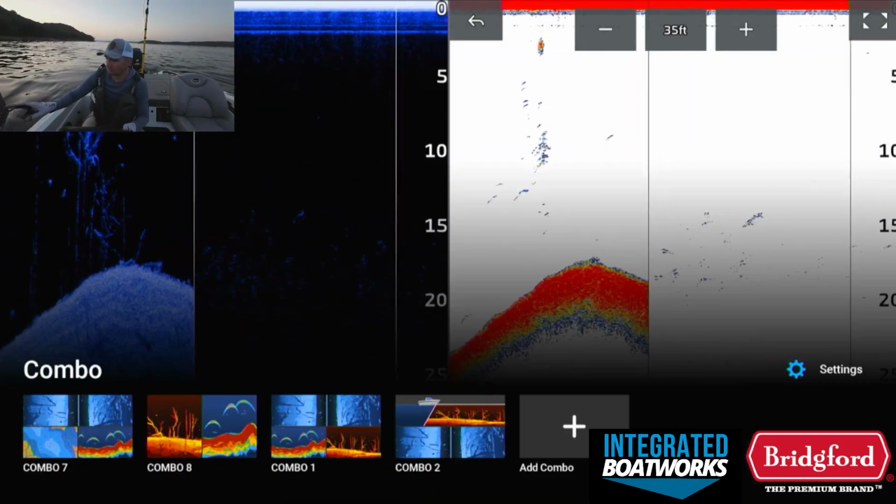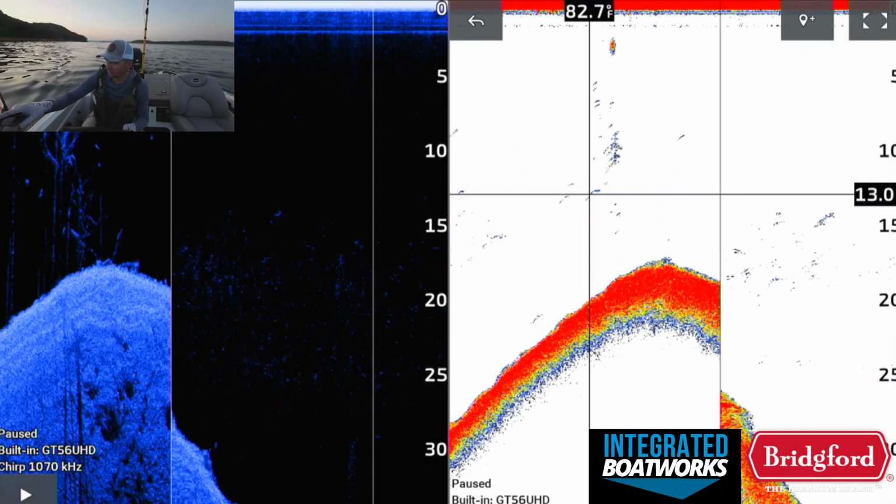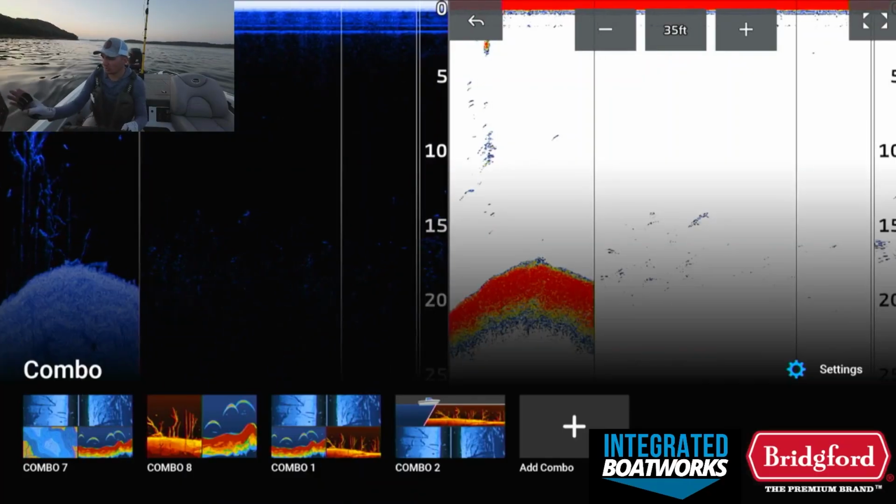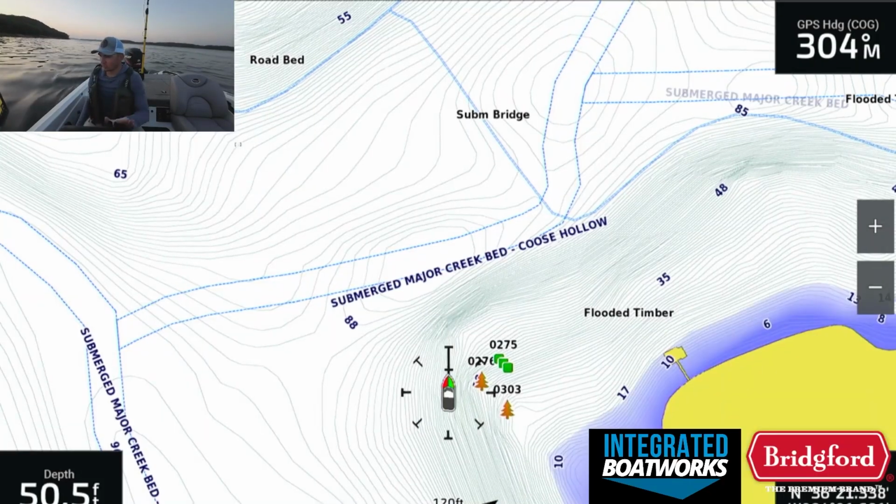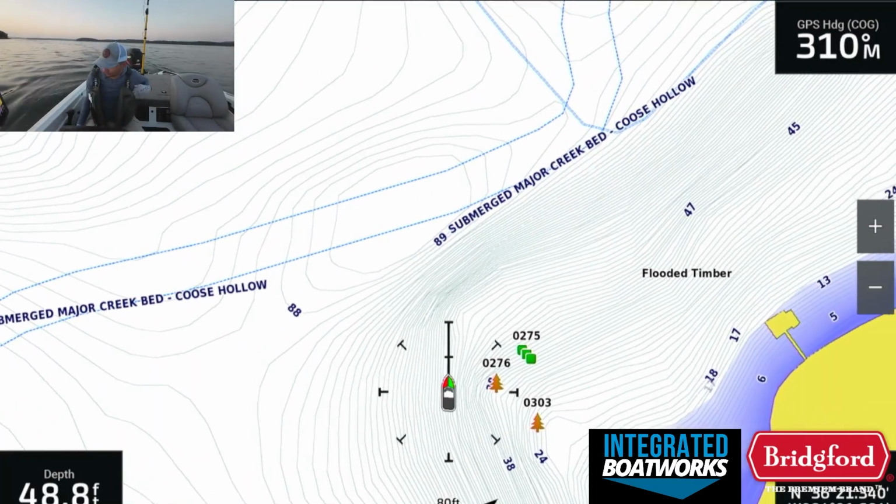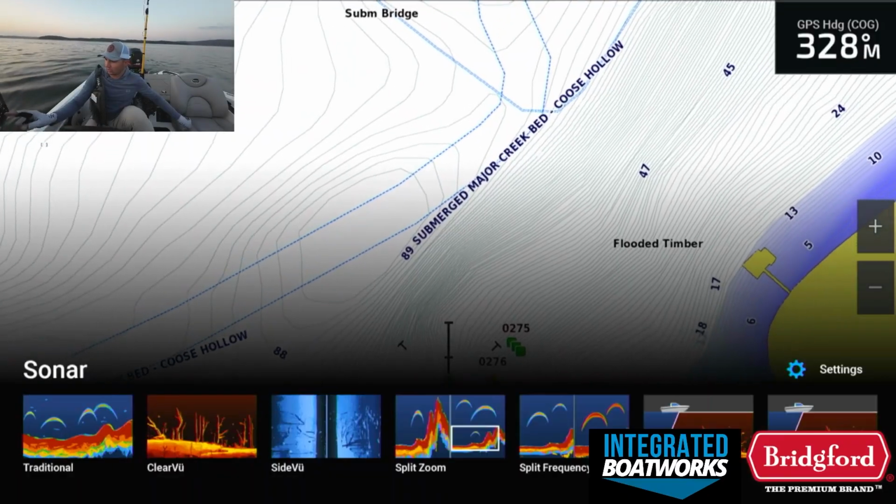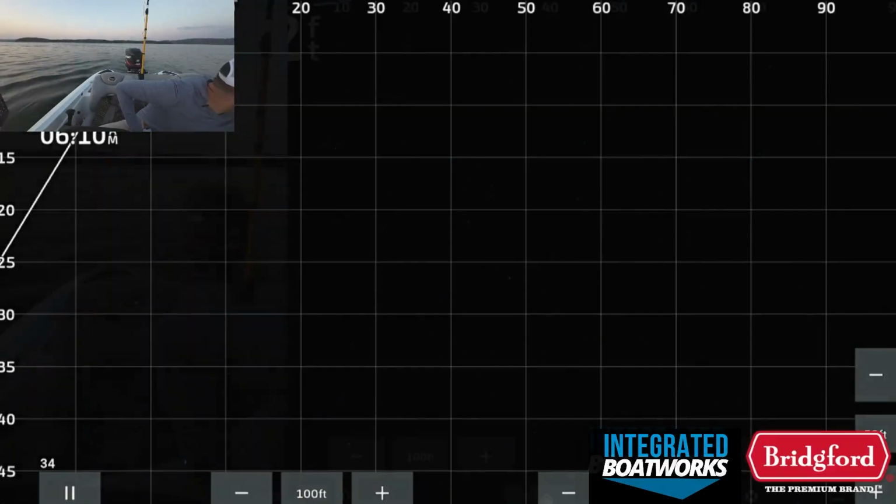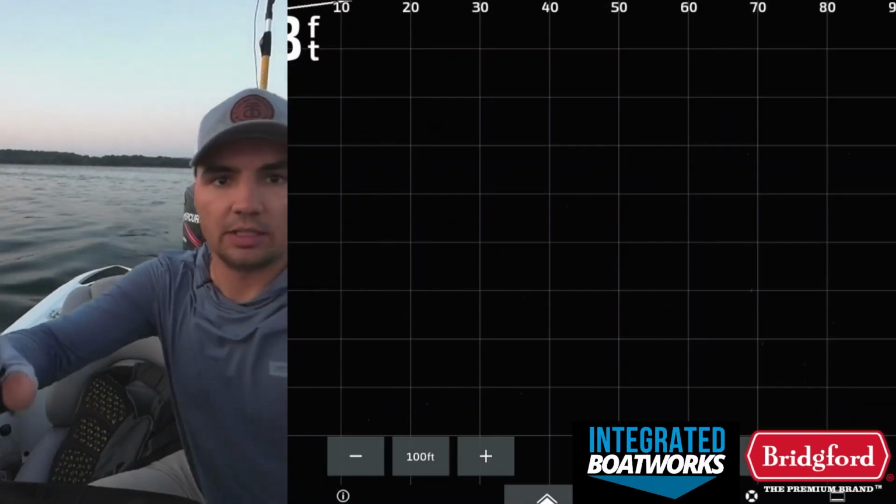So again, these fish don't really pop out on the 2D right here, but they do pop out really well on the down imaging here. Probably means they're smaller fish just based on my settings, but regardless, I think it's worth making a cast or two on the spot. I'm just gonna stop here with my mapping, switch over to my Livescope view. Let me switch over here, my Livescope, and then switch this for you guys. There we go. Okay, so we should be good there, and I'll spin this